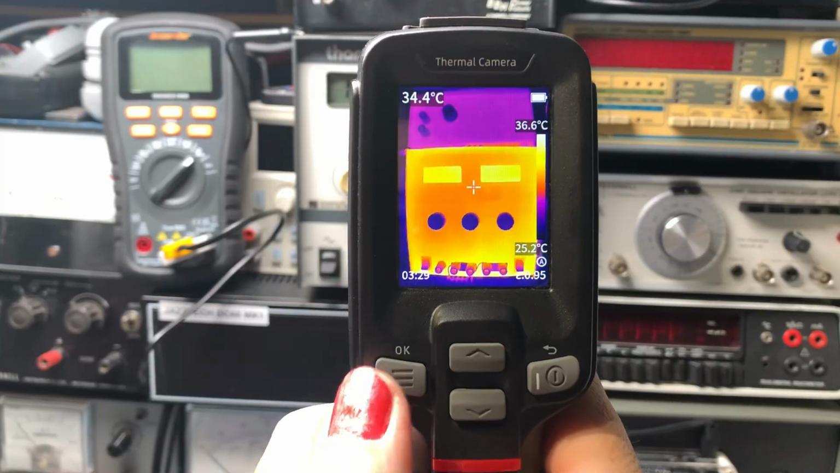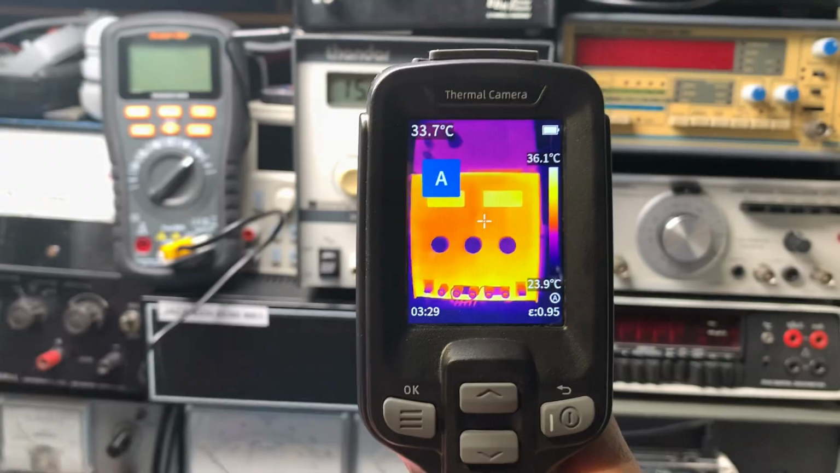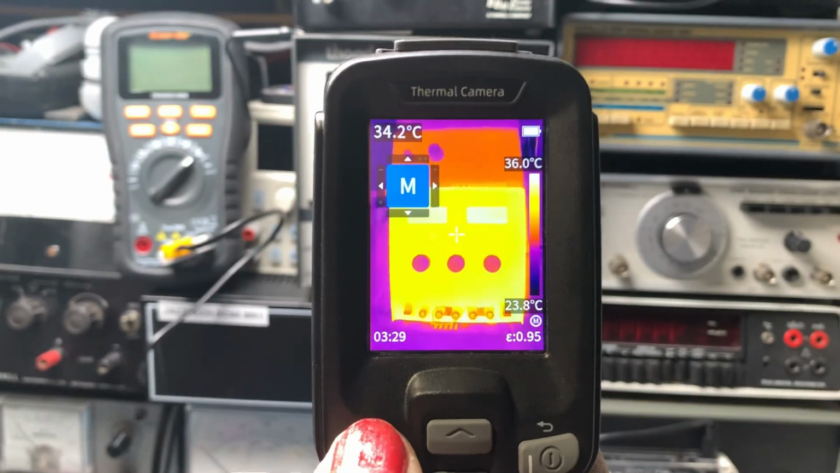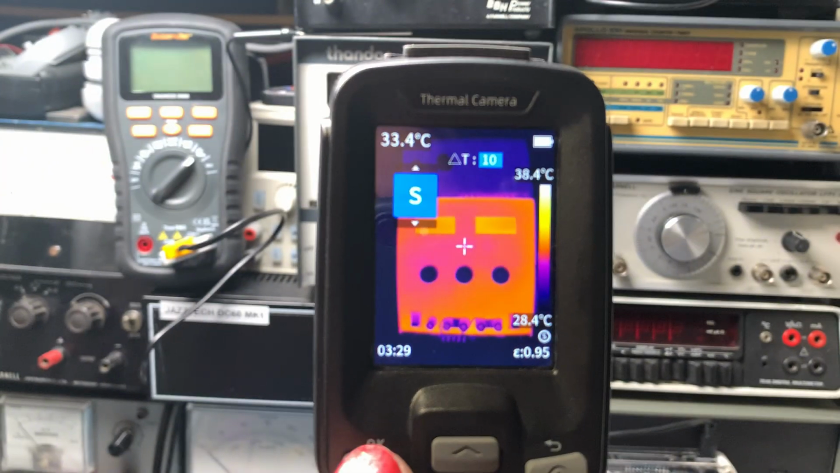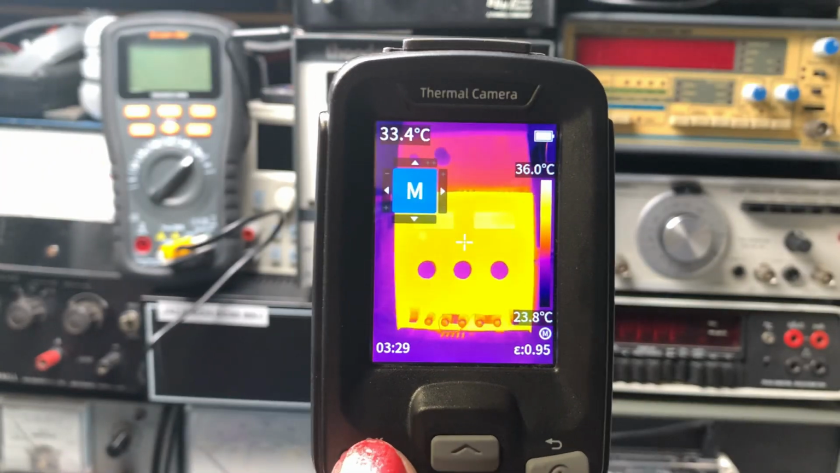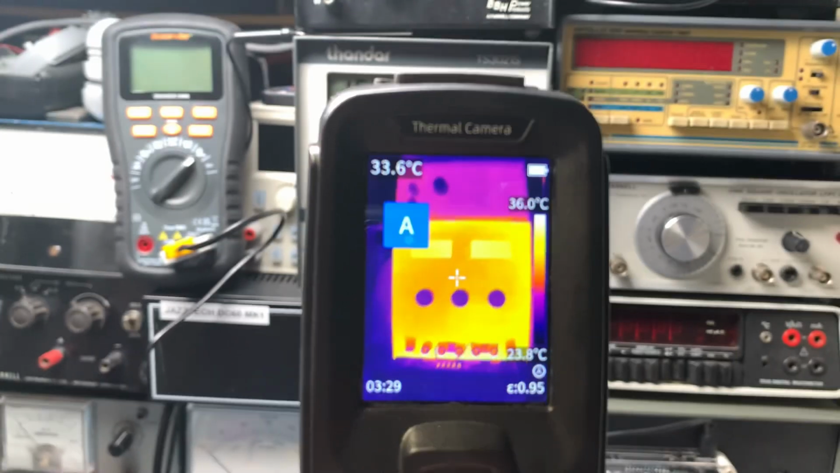the Keysight. Now a long press on the OK button will take you to the dimming modes, so you can see we're on A there. M is the brightest, then you've got A, then you've got S, which is the darkest. So I'm going to leave it on A, which is the middle one. That seems about right for me.